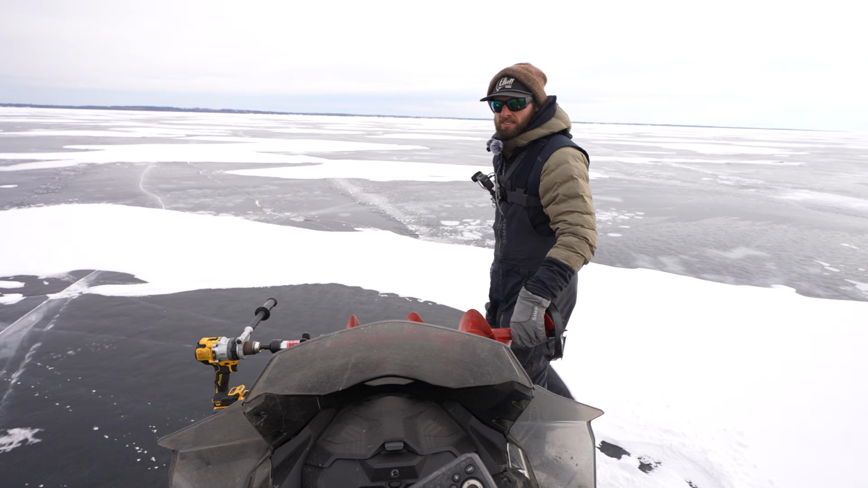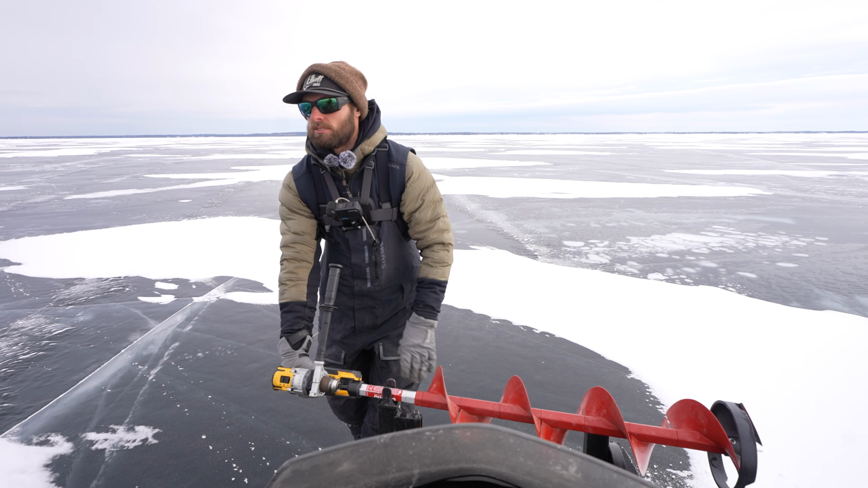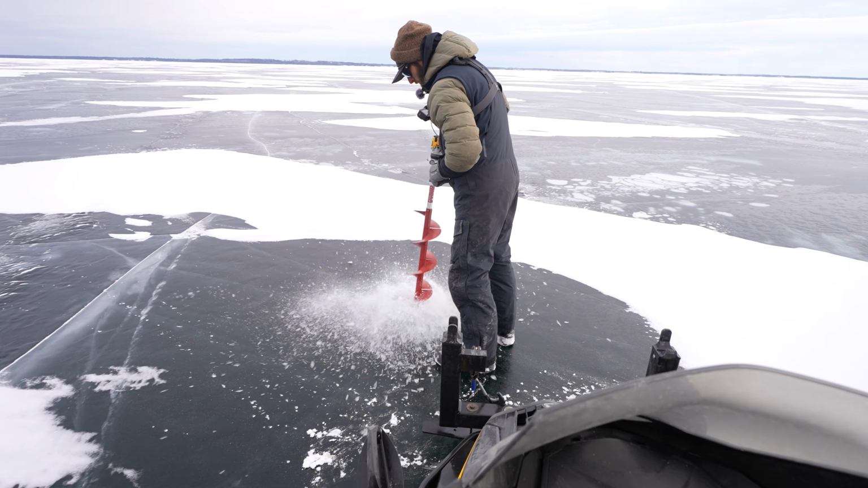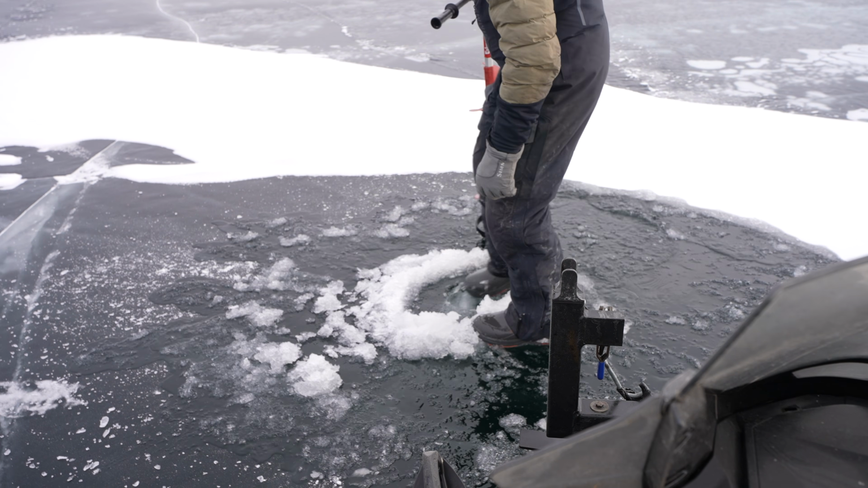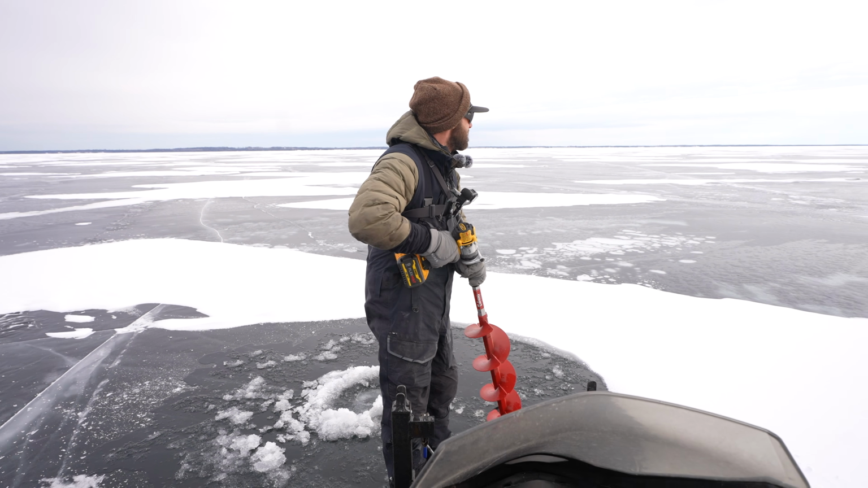At some point you got to be safe and check the ice. It's almost a little more bare ice than I thought, but a lot of times on these real big bodies of water, the wind just blows the snow right off. Well, more than enough for a sled. It's probably dang near a foot of ice, Mitchell.